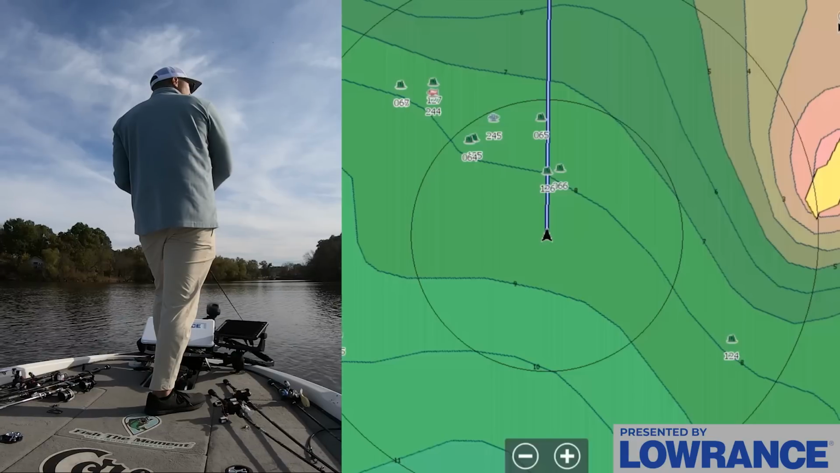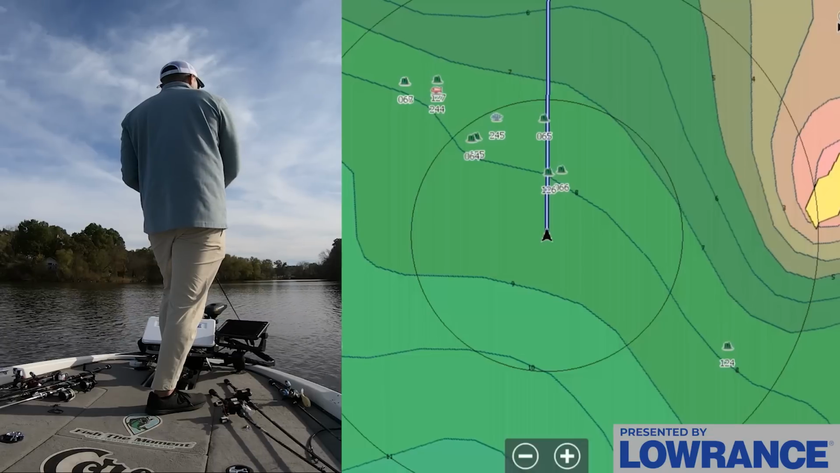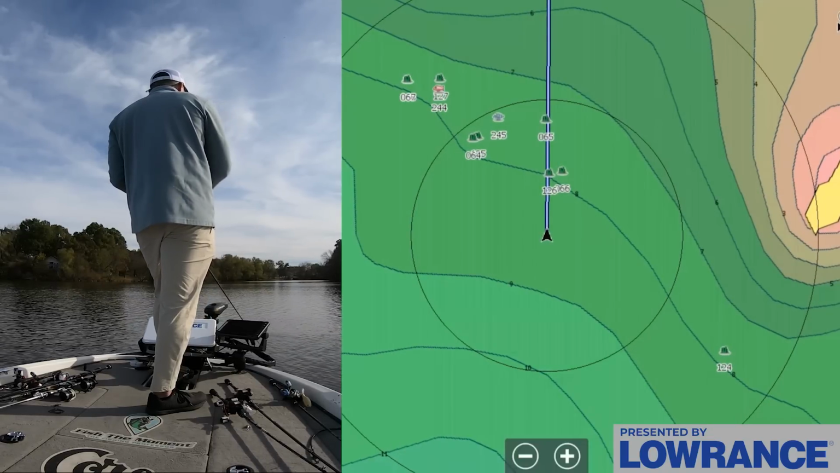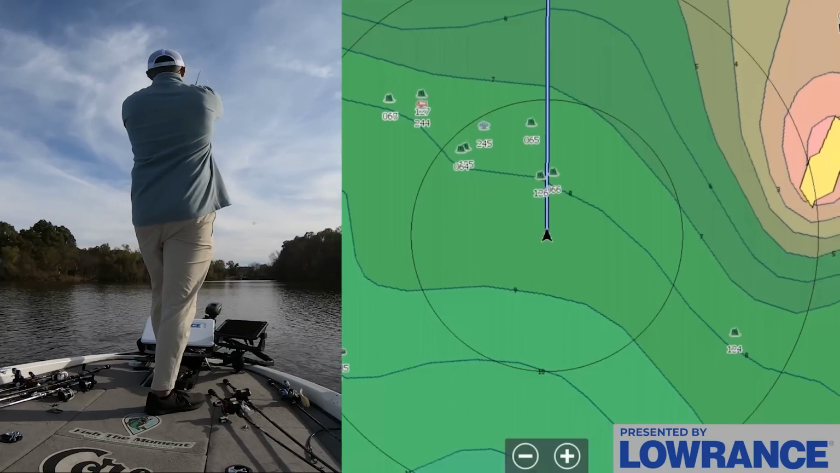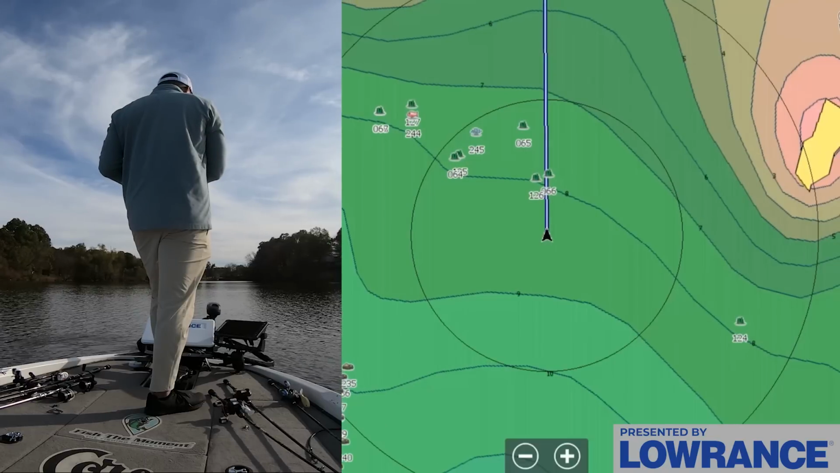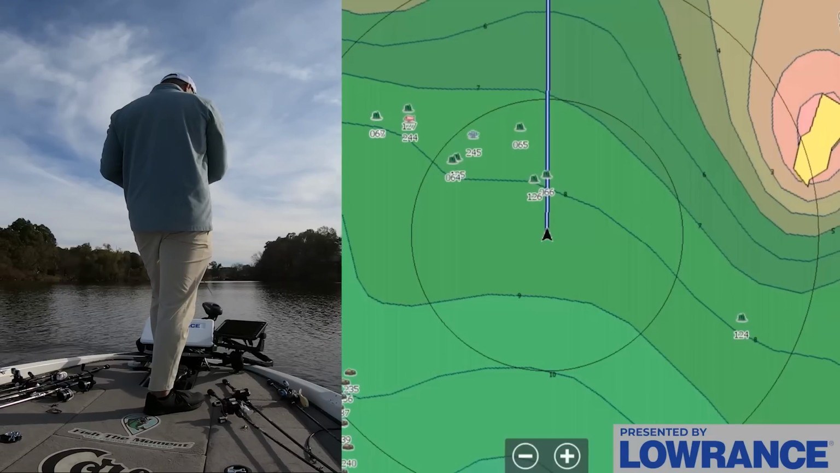I love throwing an A-rig in the fall, especially when I'm not using forward facing. I used to feel like I was kind of cheating when I threw an A-rig in the past, but now with forward facing, I don't feel as bad throwing the A-rig. So I'll throw it now just because it feels less bad. I don't throw the A-rig and the forward facing together. That I still can't do.